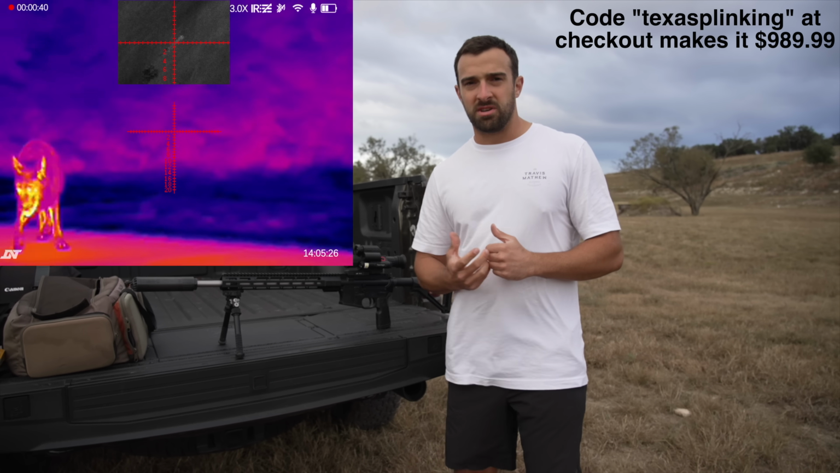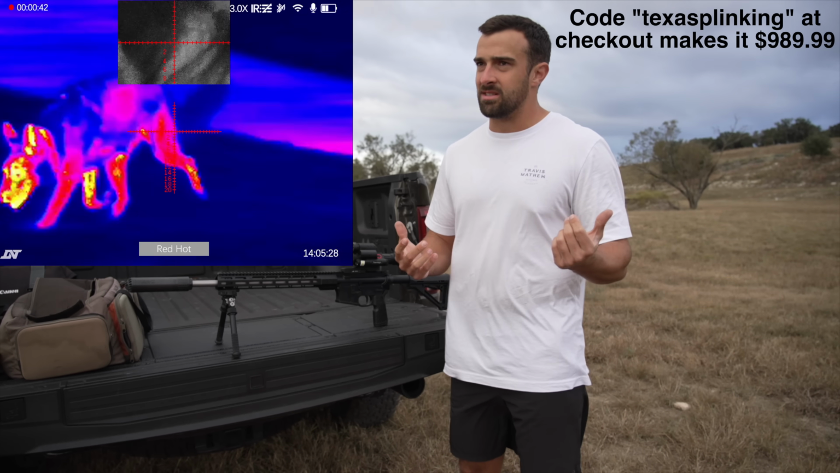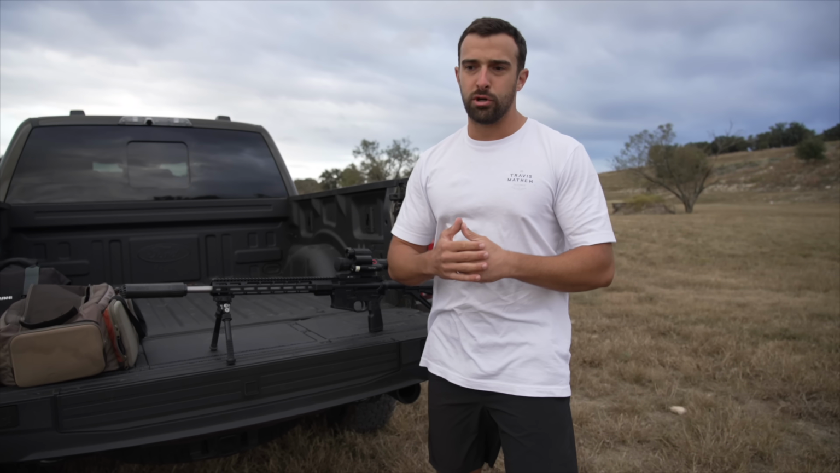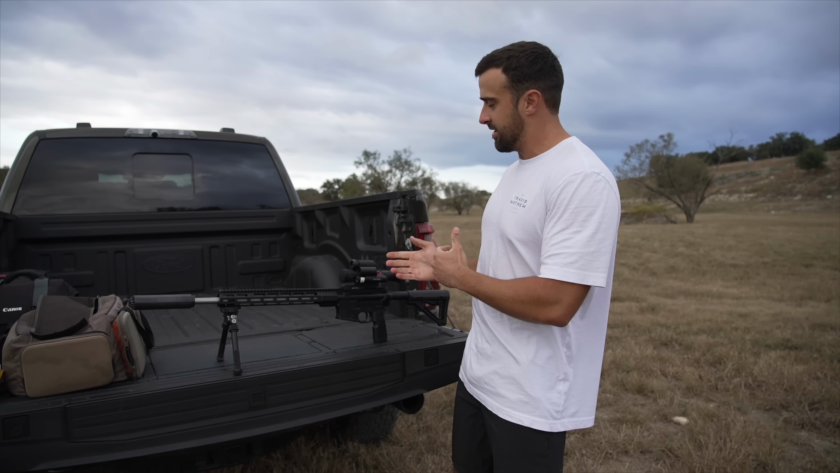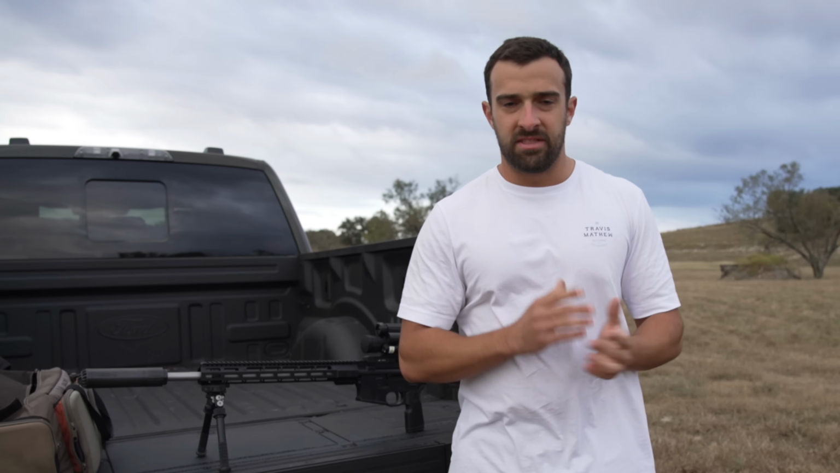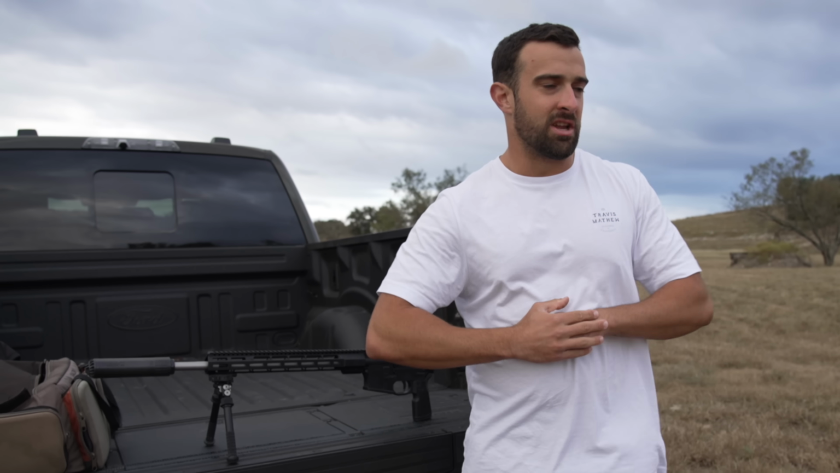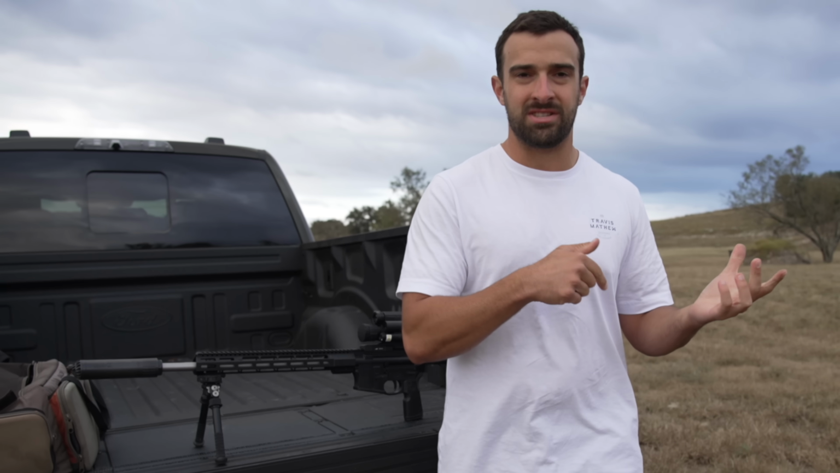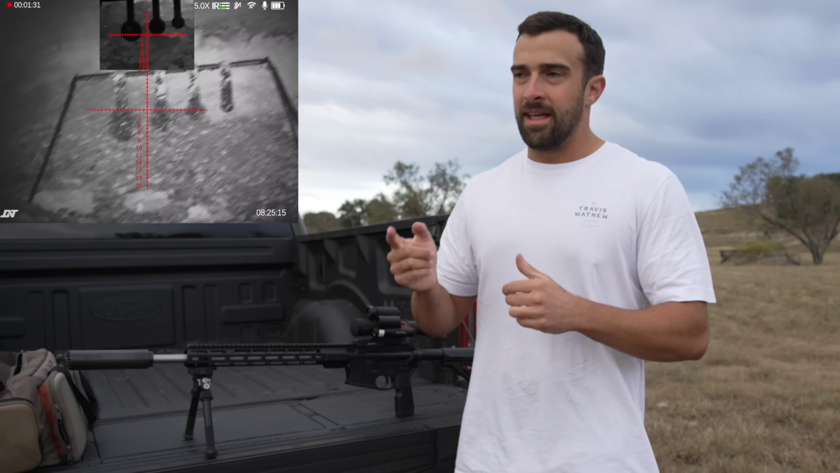So obviously the main question that probably pops up in your head is, what's the catch? Thermal alone is thousands of dollars. Night vision's thousands of dollars. Good optics in general are hundreds, if not thousands of dollars as well. So what's going on here? Analog night vision and digital night vision are very, very different. Think about digital night vision like looking through a digital camera, but optimized for lower light situations, and it picks up infrared light. That's the quick summary on that.